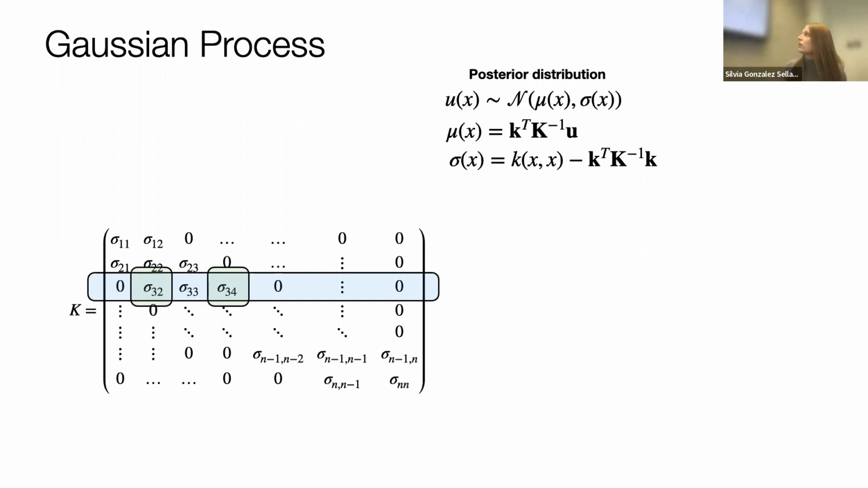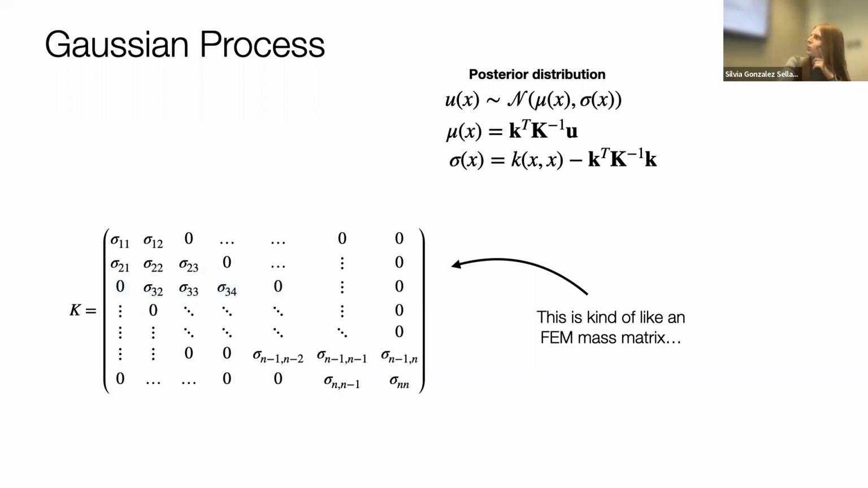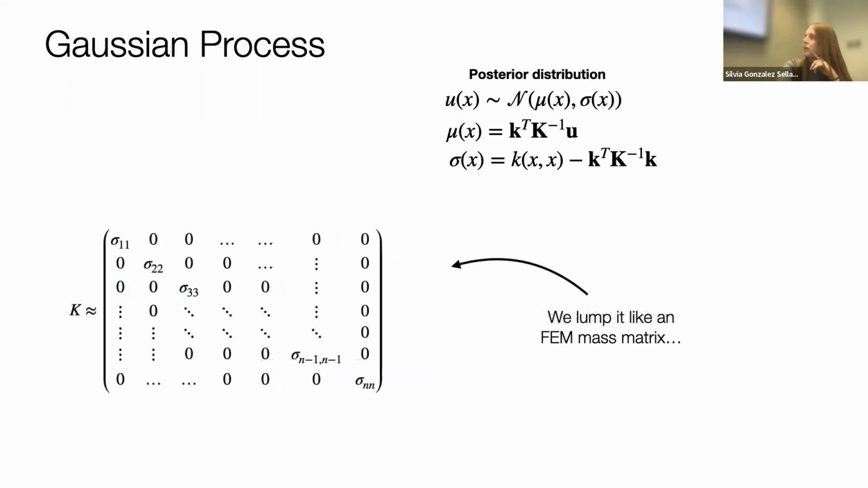Okay, so if you've done simulation in the past or physics at all, you might be thinking that this is kind of like a finite element mass matrix or a boundary element mass matrix, because it's a sparse thing that measures how close 2 points are, and it has very high diagonal values. They're all positive. So this is what I thought, at least, as someone who has worked in finite element analysis. And the cool thing is that in finite element analysis, we don't usually work with this mass matrix. Instead, what we do is we lump it. We basically ignore every non-diagonal entry and just take the diagonal.